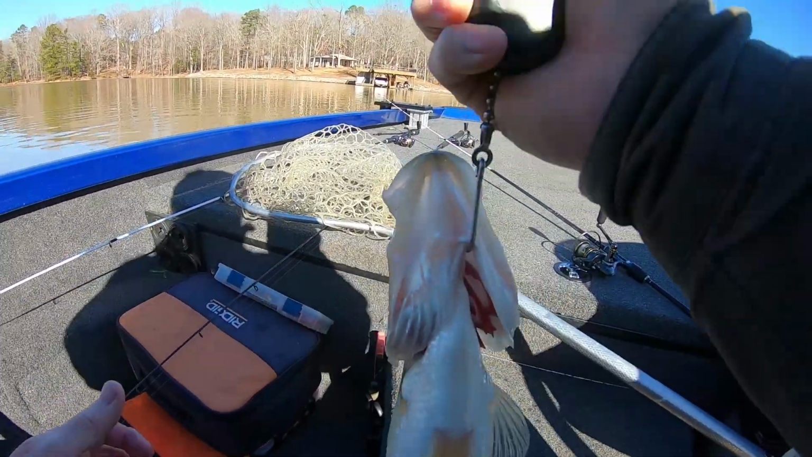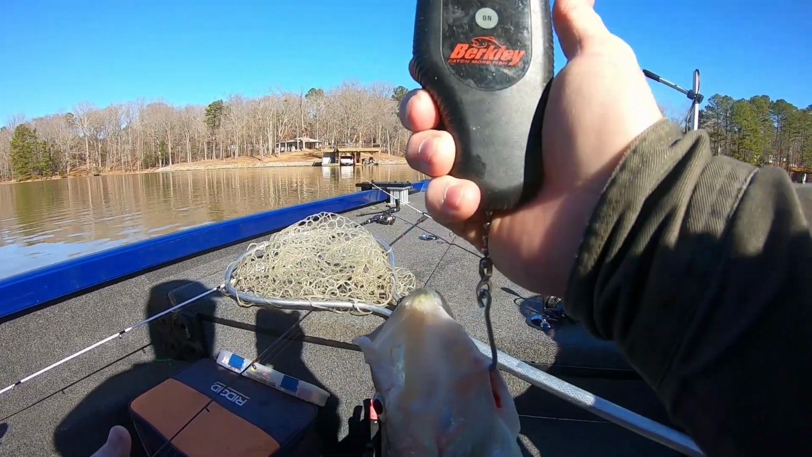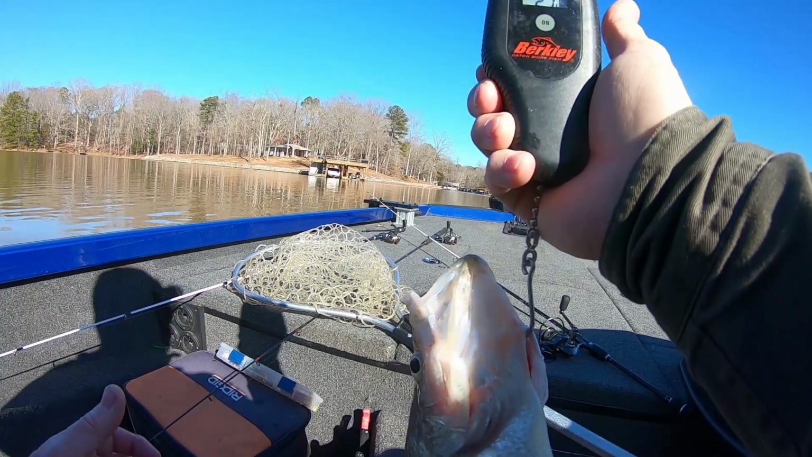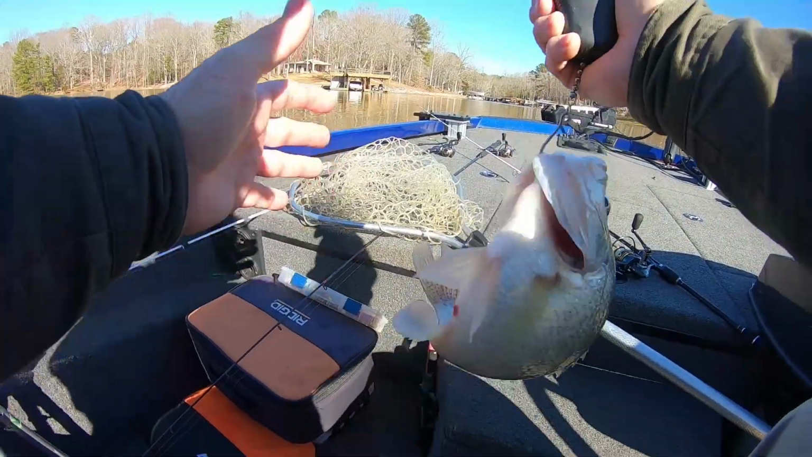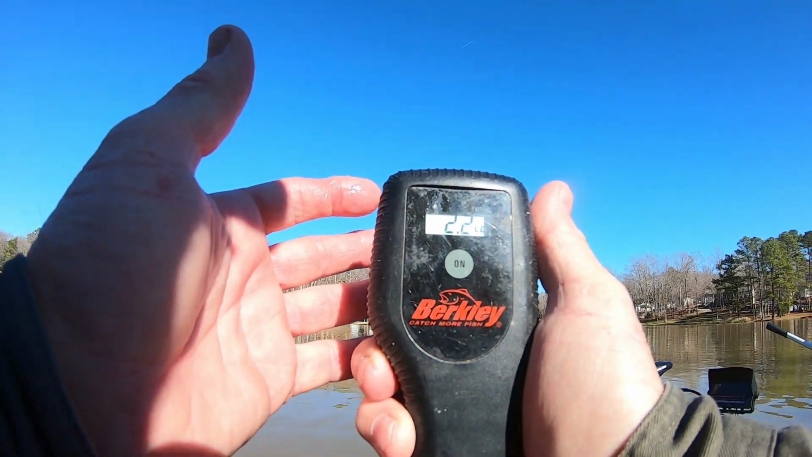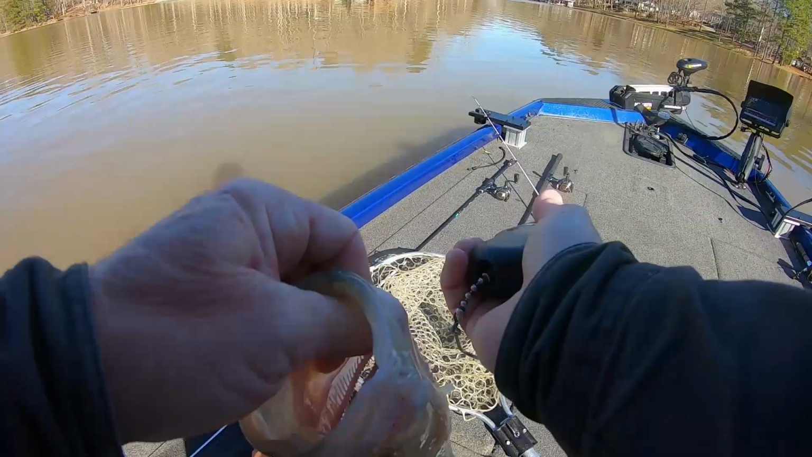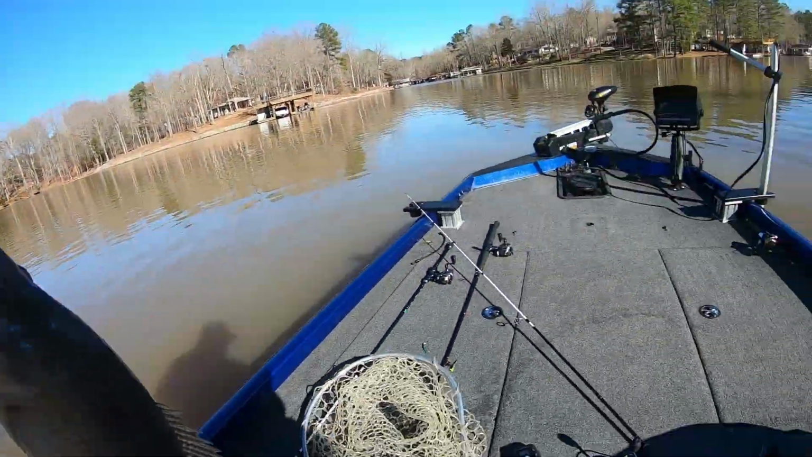Oh, this one's even bigger. Oh, look here, guys. This one, well, I thought he was bigger. Okay. Easy, easy. Let me stand up. He's 2.2. I think he's same as the last one, guys. How you like that? He's same as the last one. I thought he's a little bit bigger than y'all.